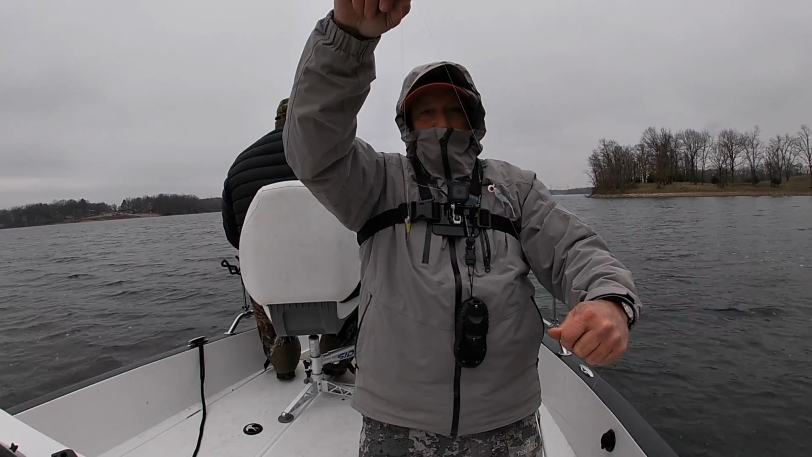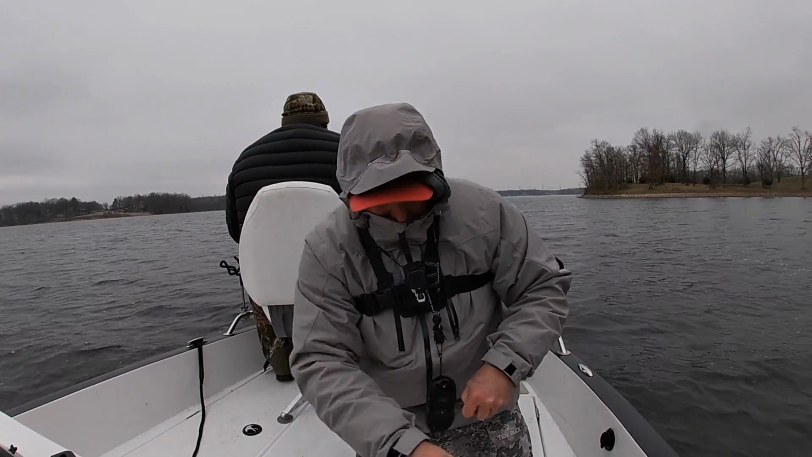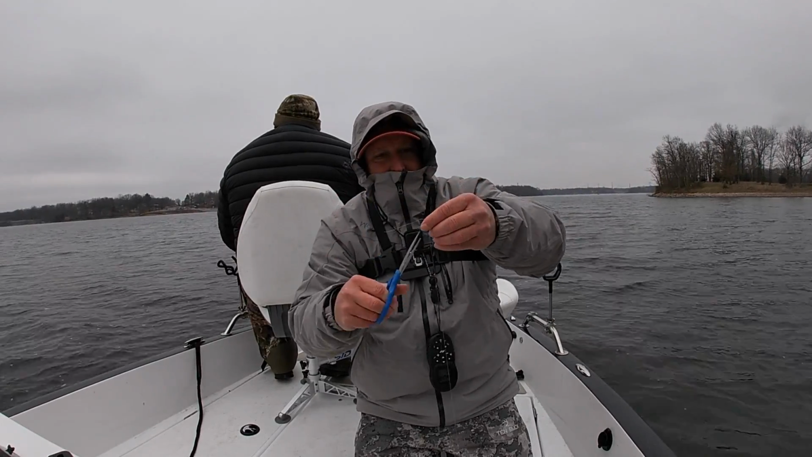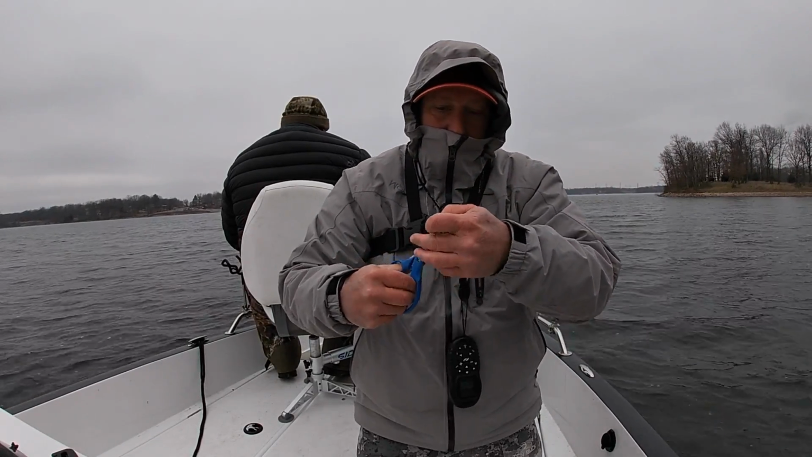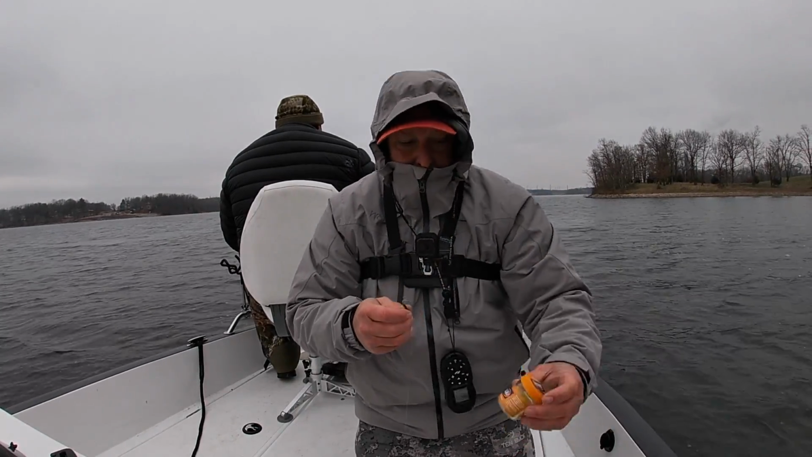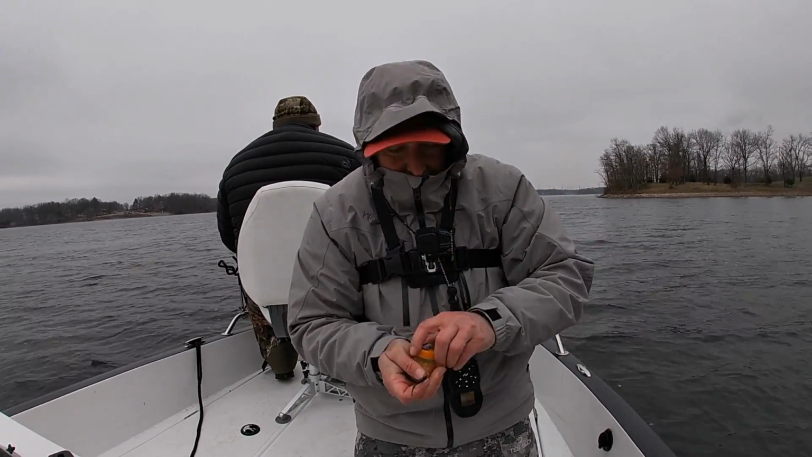So I've got those two jigs tied right there on my line, and then I'm going to pinch a split shot on here later on, because it's really important to keep plenty of weight down there when you're having to fish with live scope deep. And you can see those waves rolling by.